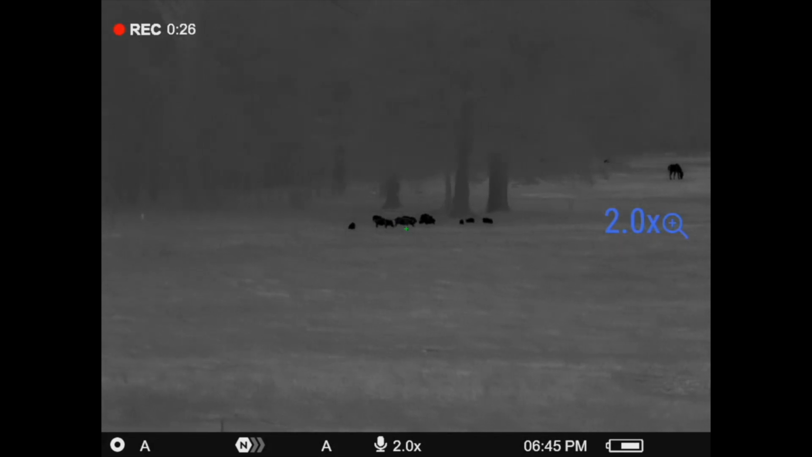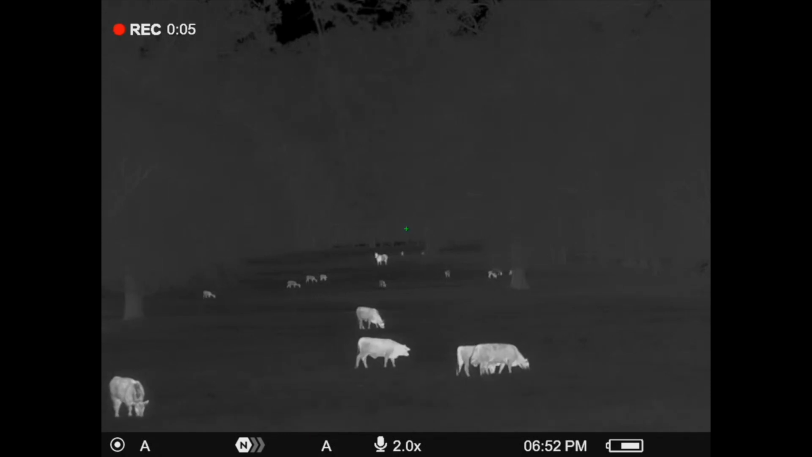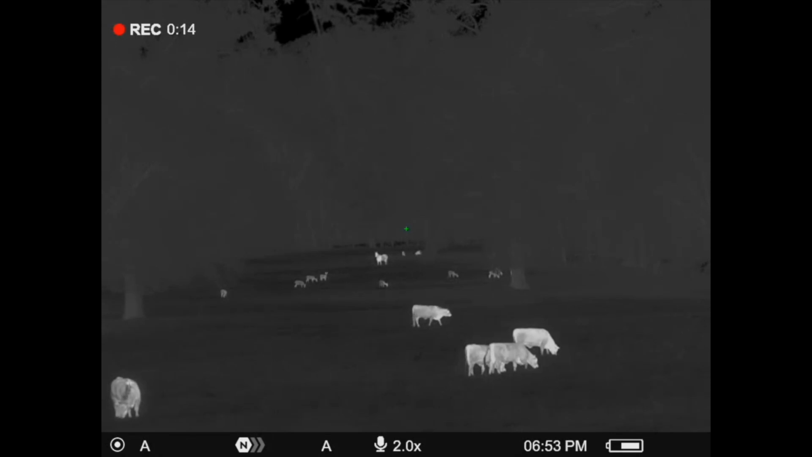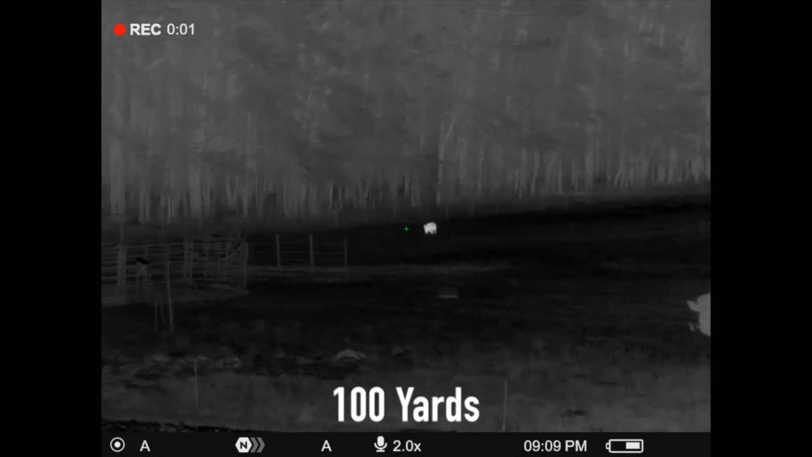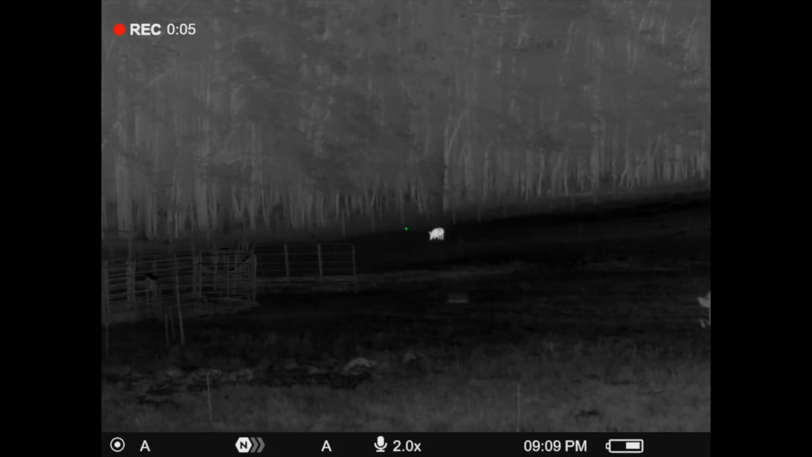It's got a -40 NETD thermal sensor rating. It starts at 2 power, goes up to 16 power. It does have all the Pulsar features that everybody loves: video and audio recording, picture-in-picture display. It's got more reticle choices than any other scopes that I know of, more reticle color options, more color palette options. It does have Wi-Fi to the Stream Vision app.